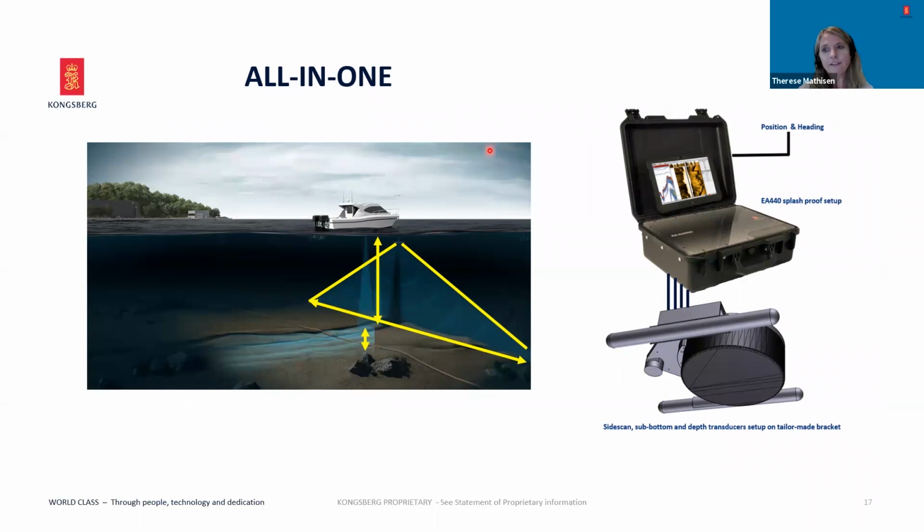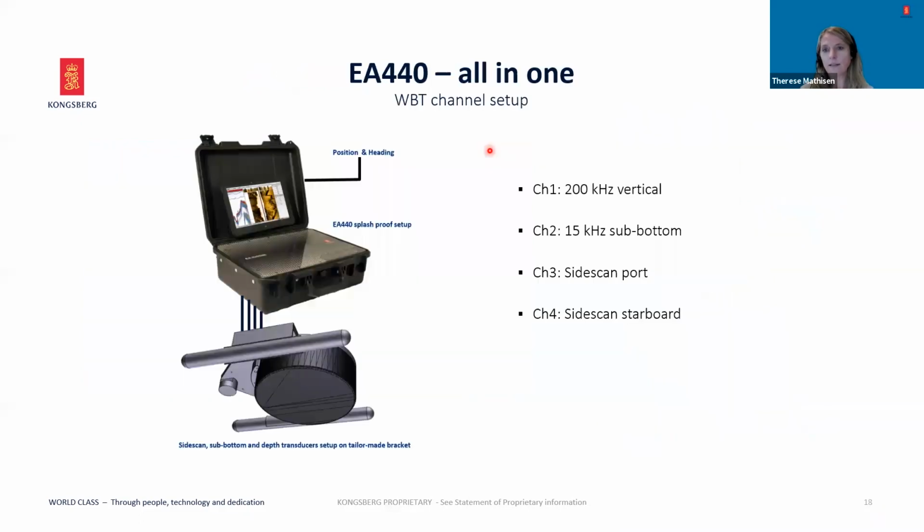As you probably have figured out, now all the above applications, vertical depth, sidescan, and sub-bottom functionality can be operated and surveyed in one EA440 configuration. The WBT gives you 4 channels to use, and the choice of transducer is the key. A well-proven setup is: on channel 1, use a 200 kHz depth transducer to give you high accuracy and high resolution depths. On channel 2, use a 15 kHz depth transducer for sub-bottom imaging.